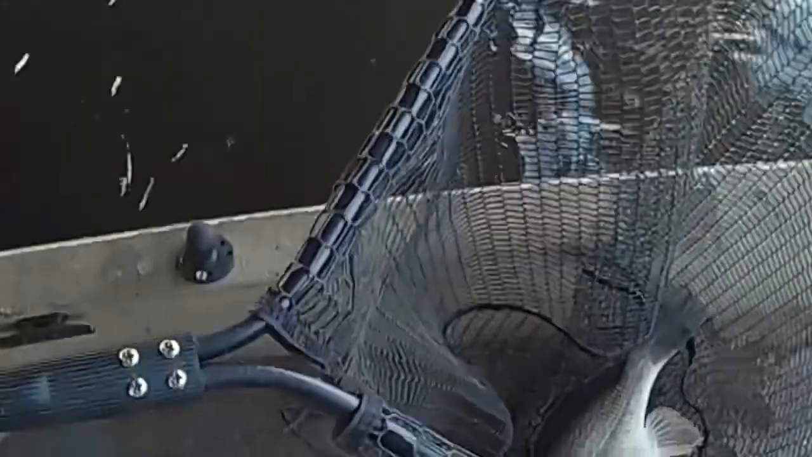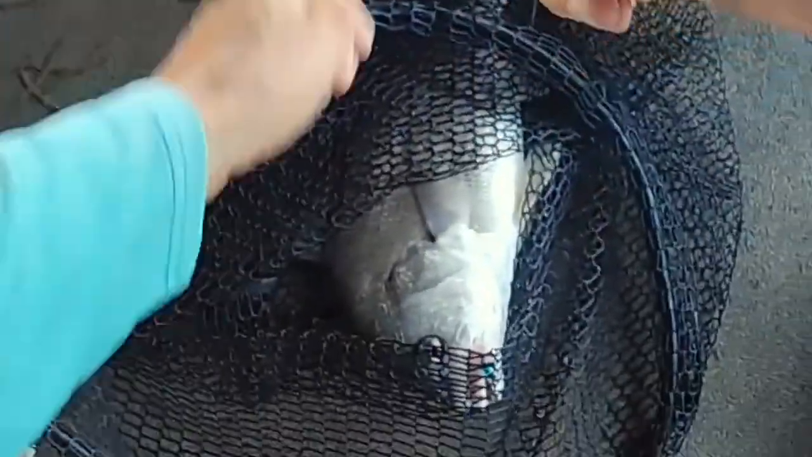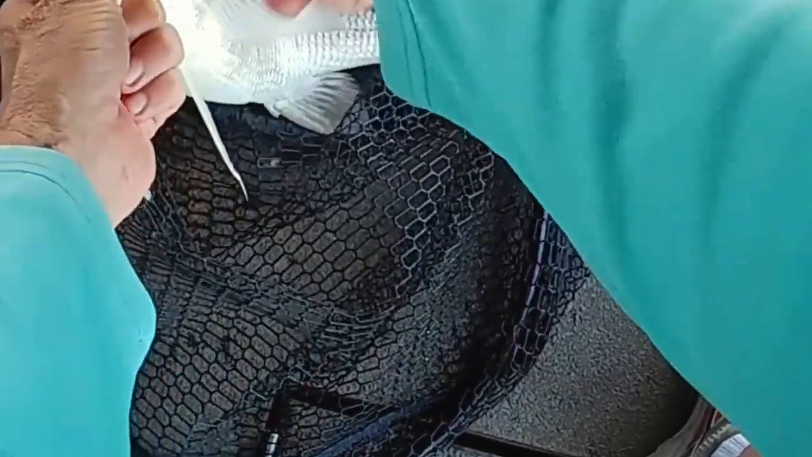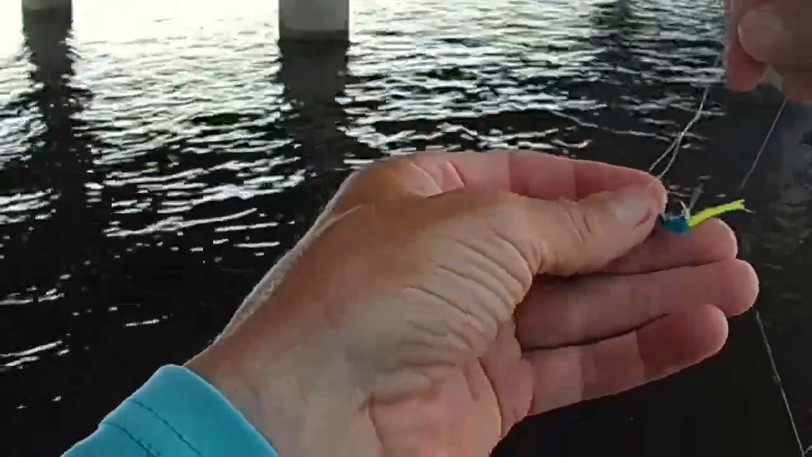Catfish bait right there, buddy. Yep, you got a little greedy there, didn't you, buddy? He got greedy. Uh-oh. He's trying to get back in the lake, too. That was fun. That sucker was strong.